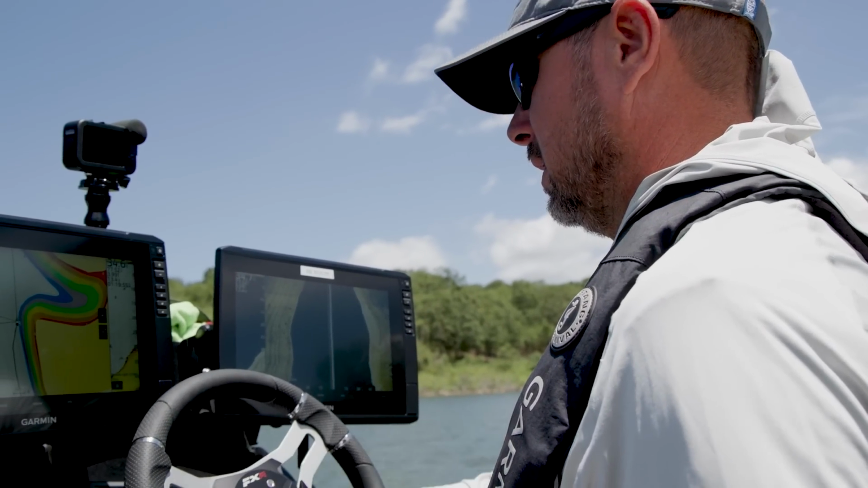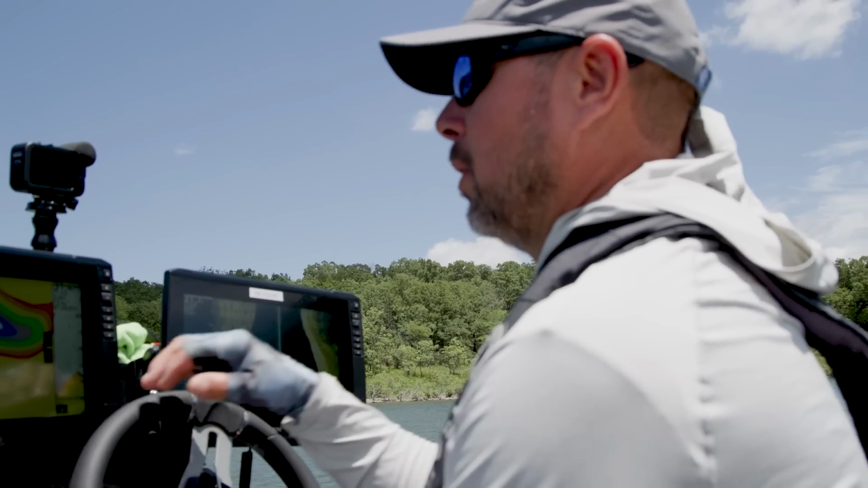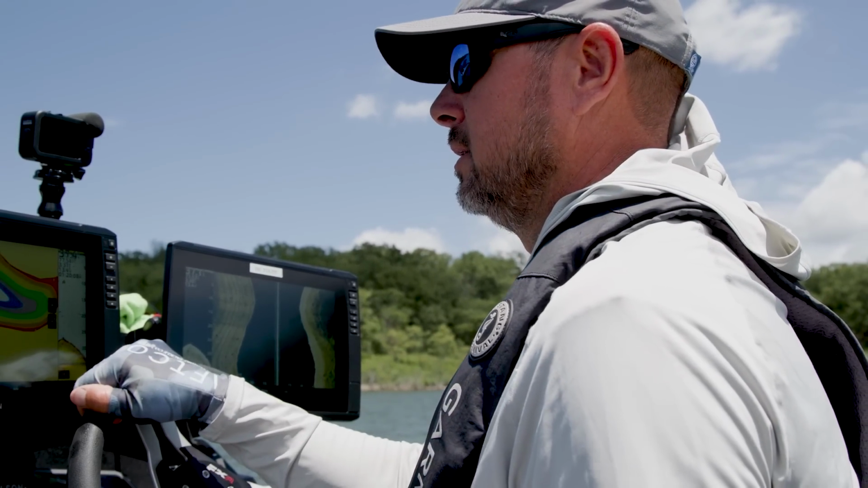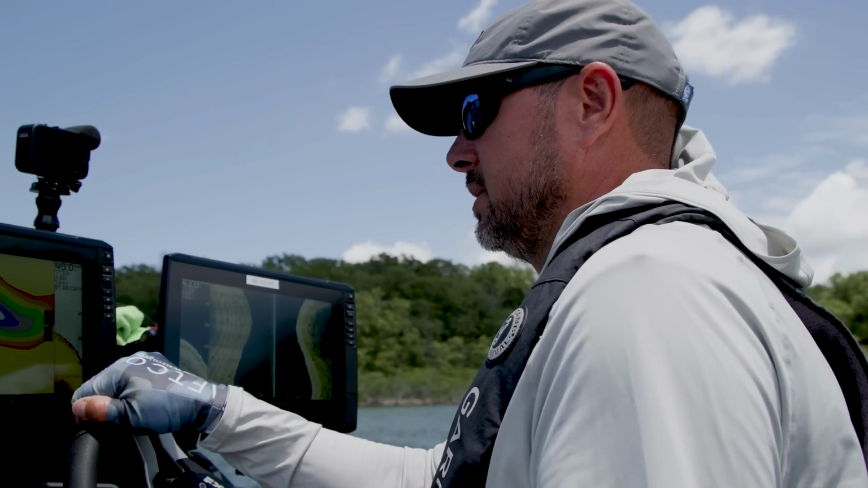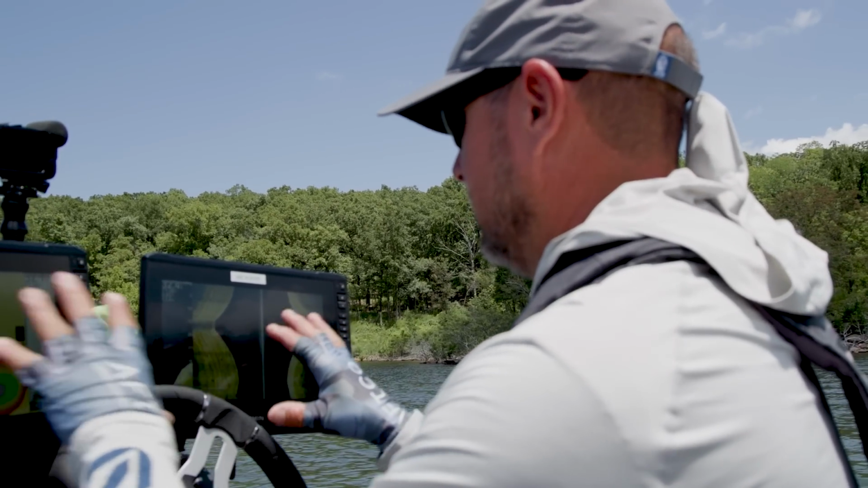So yeah, we're just idling, looking. We got a lot of rods laid out, because we may come across one point that's 10 foot deep where we can crank and find a school. We may find them out here in 30. So we got a lot of different rods laid out. But really, we're just looking, we're just fishing, and trying to find a school. For the most part, this is what I look for.